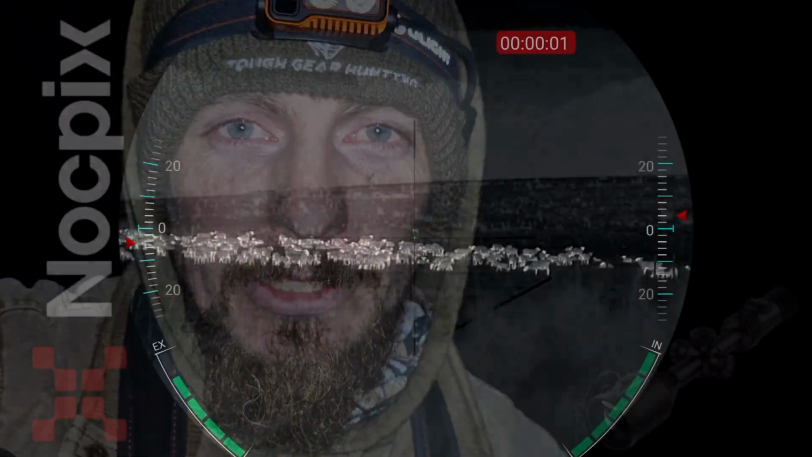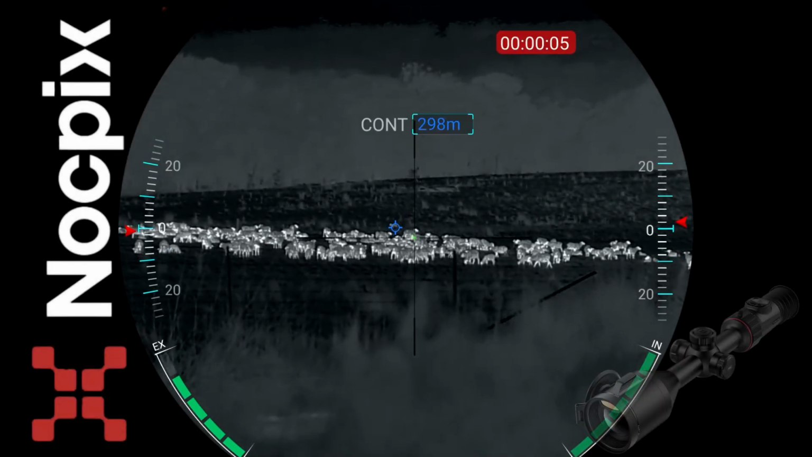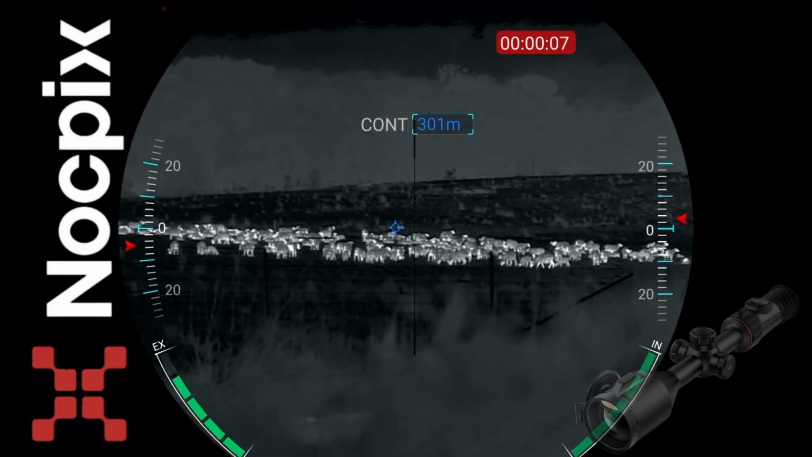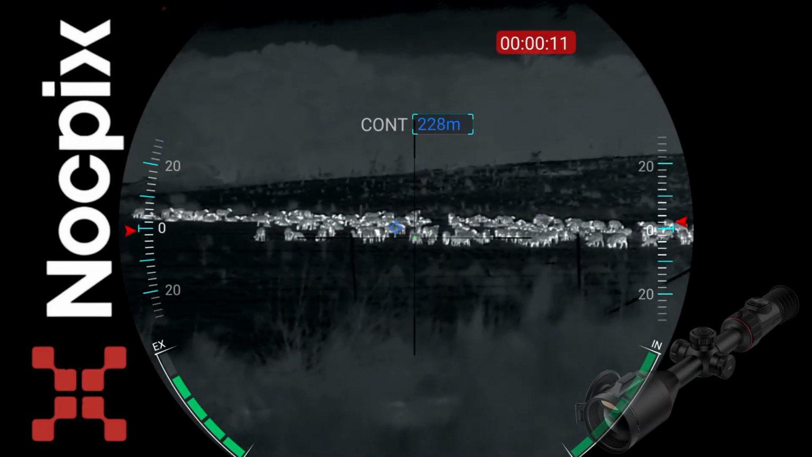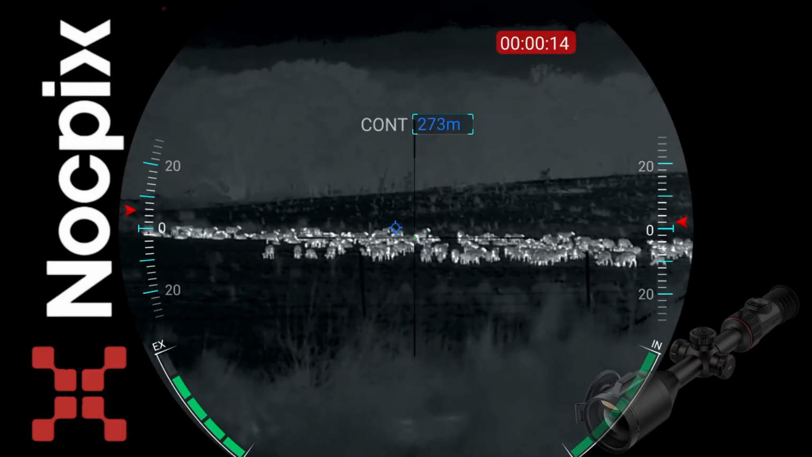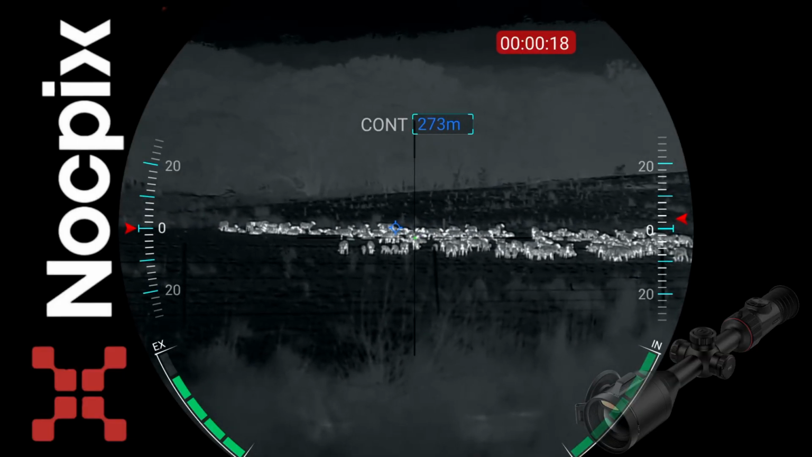So, marching on. Alright, I don't know how long I've been waiting for, but first fox. It's about 300 metres away and he's on the other side of these sheep, so I'm just going to have to hang tight and see if he comes around. And for anyone wondering, my rifle is not loaded.